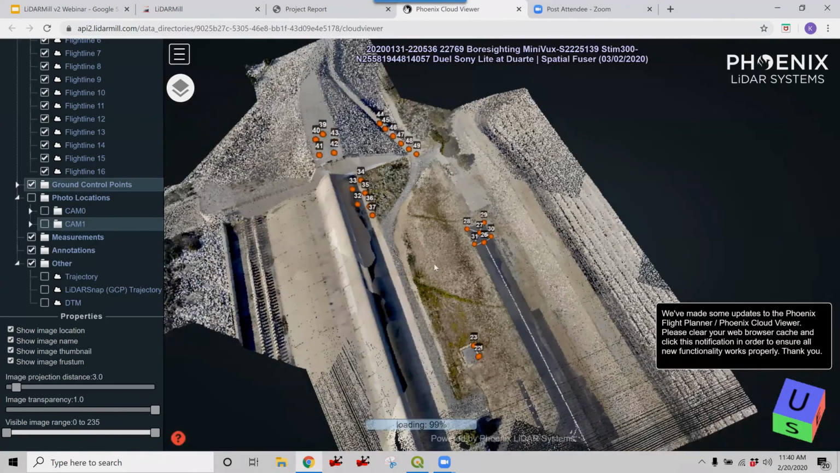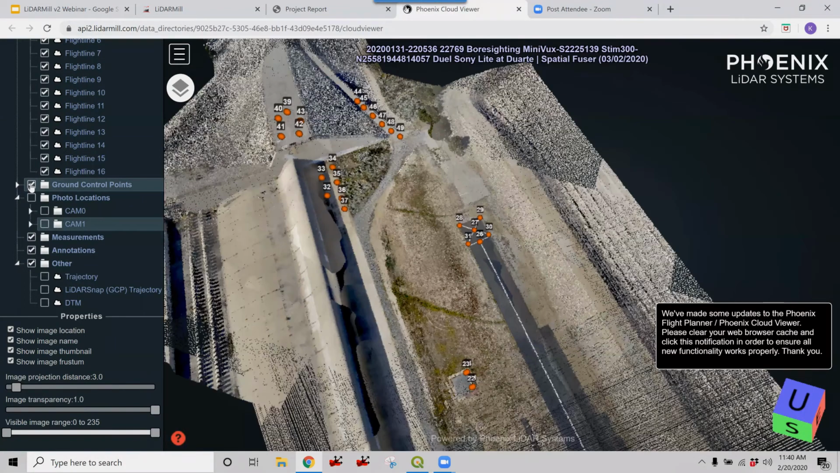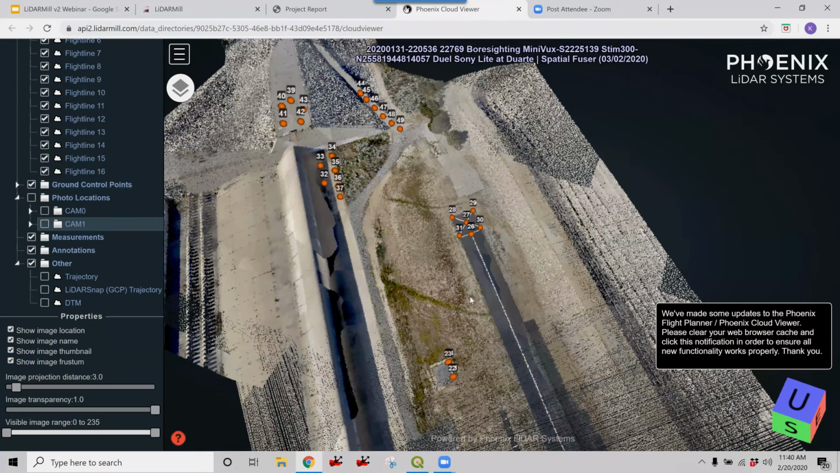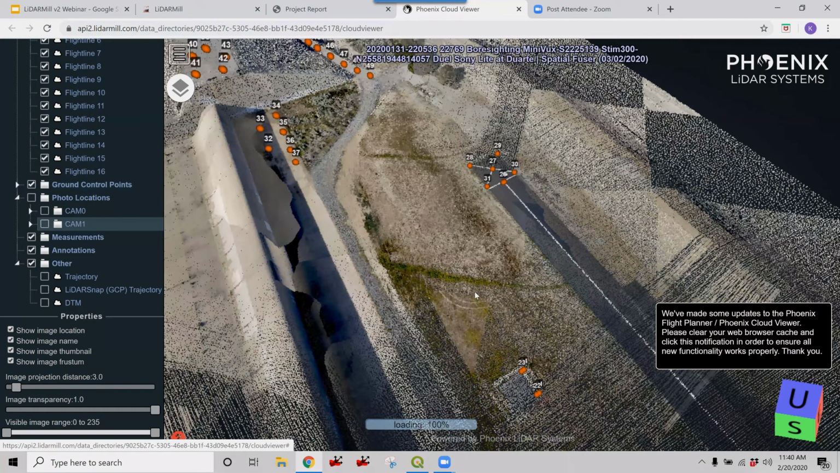So if your project has ground control, then you have this ground control point layer that you can turn on and off, and it's a good way to analyze your horizontal accuracy as well as vertical accuracy.